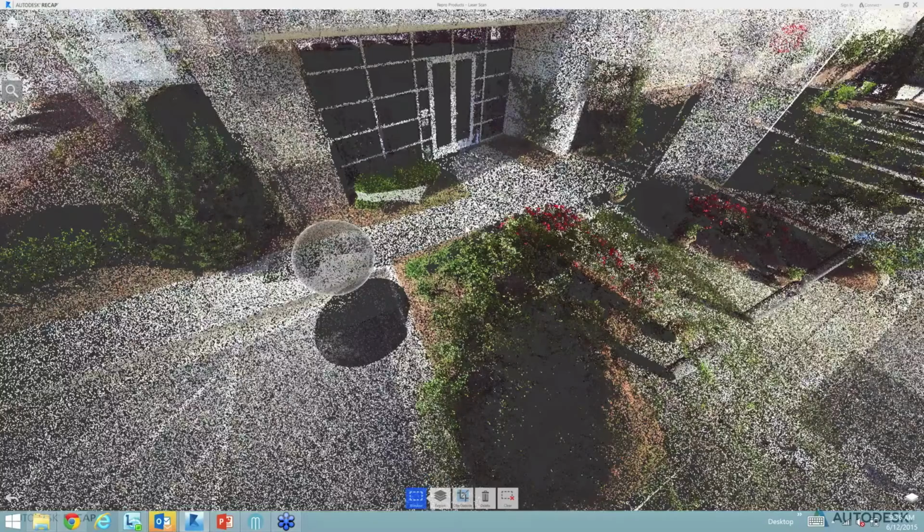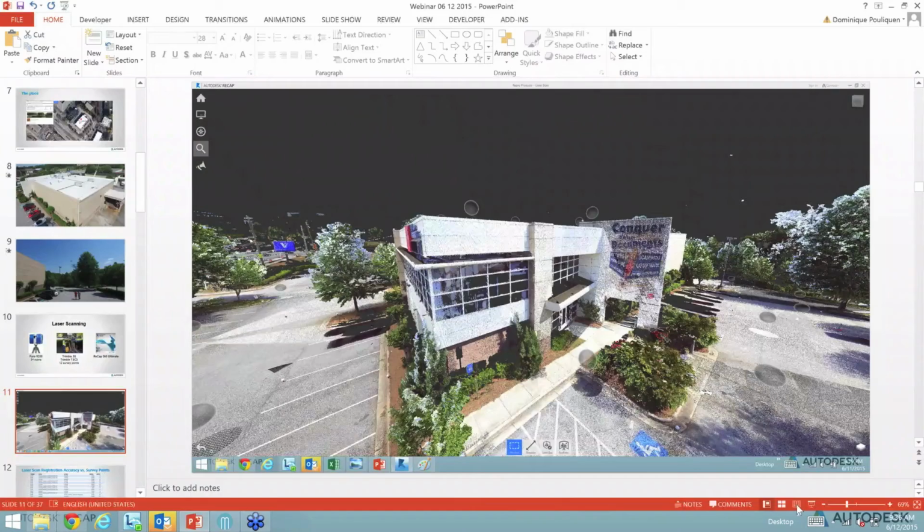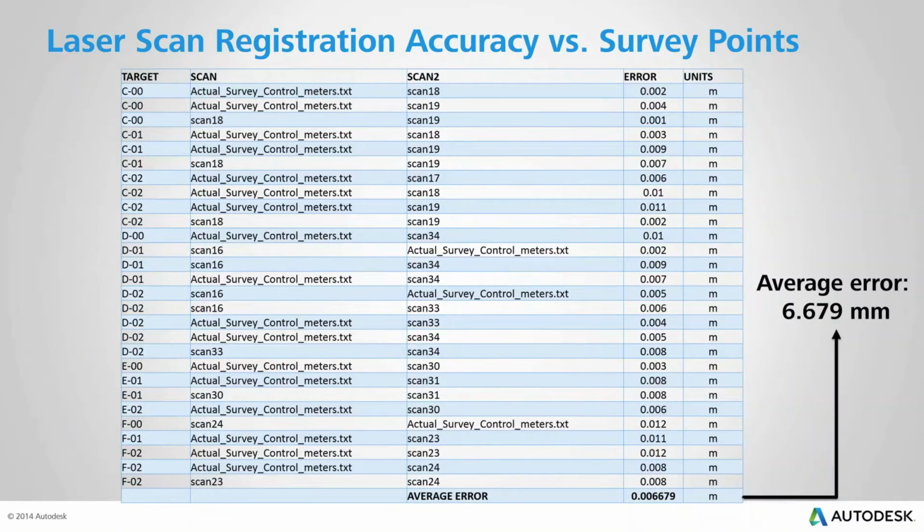This will be used as our ground truth base for comparing to the photo-based models. So how do we do in terms of accuracy? Let me switch back to the slideshow. These are the 12 survey points that we measured, and we compare the laser points to the survey points.